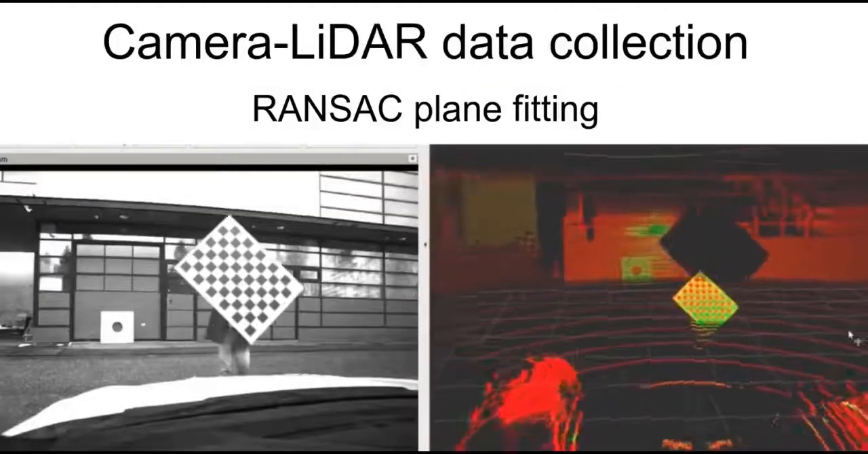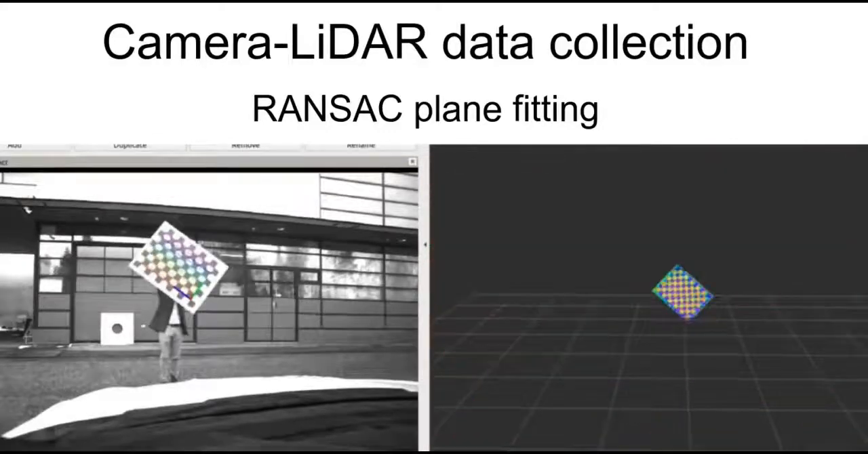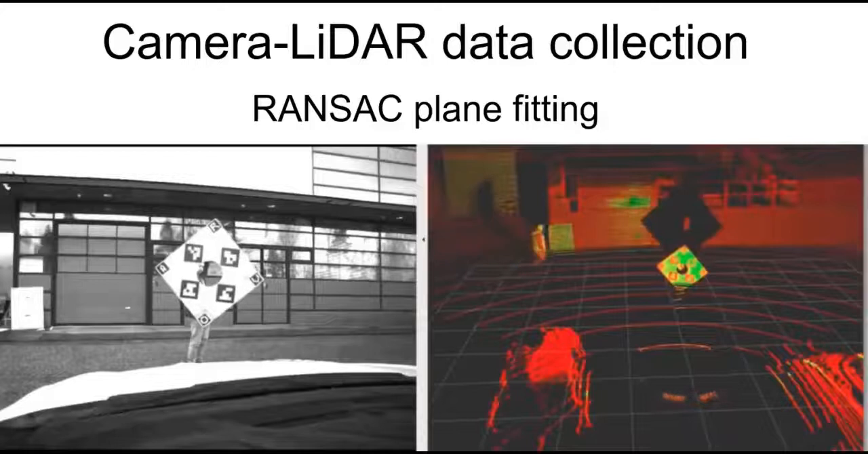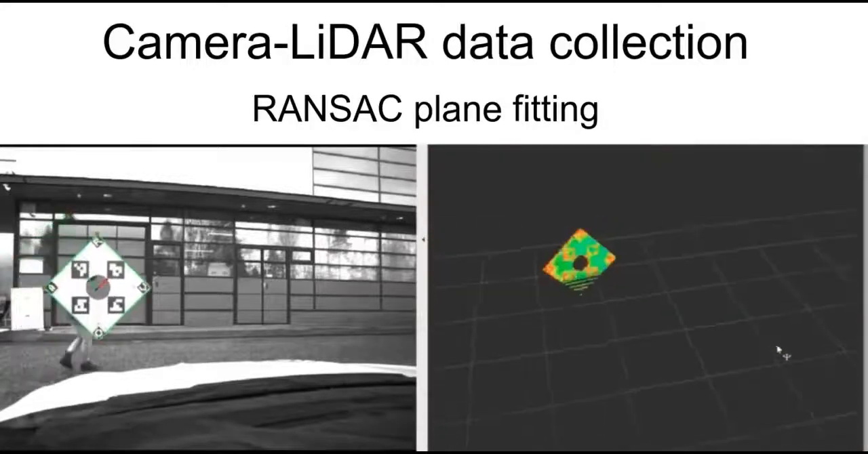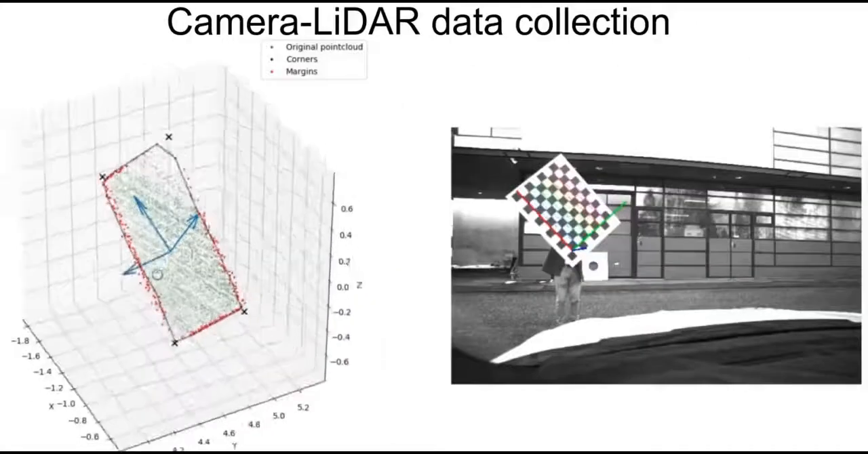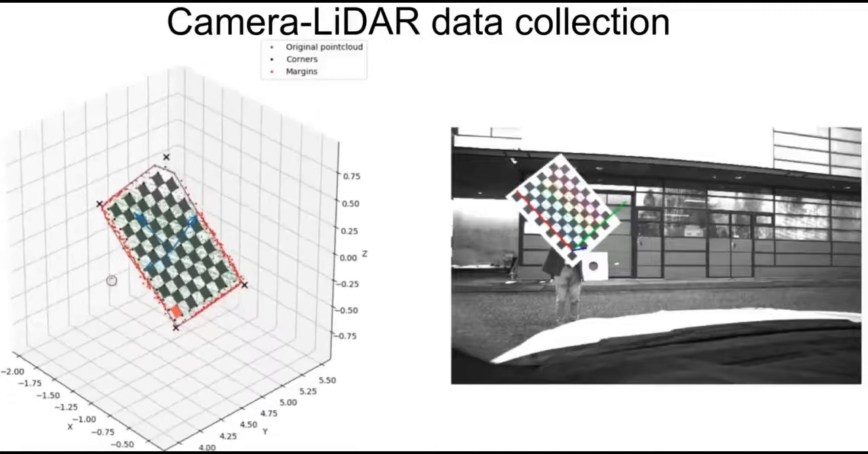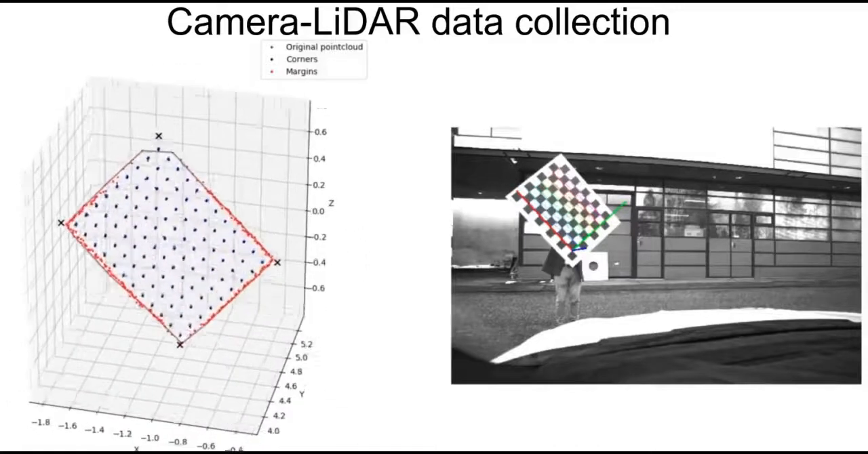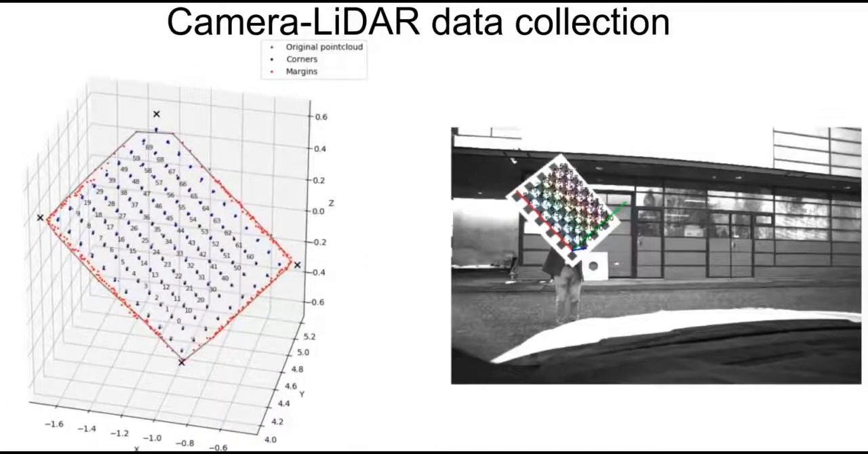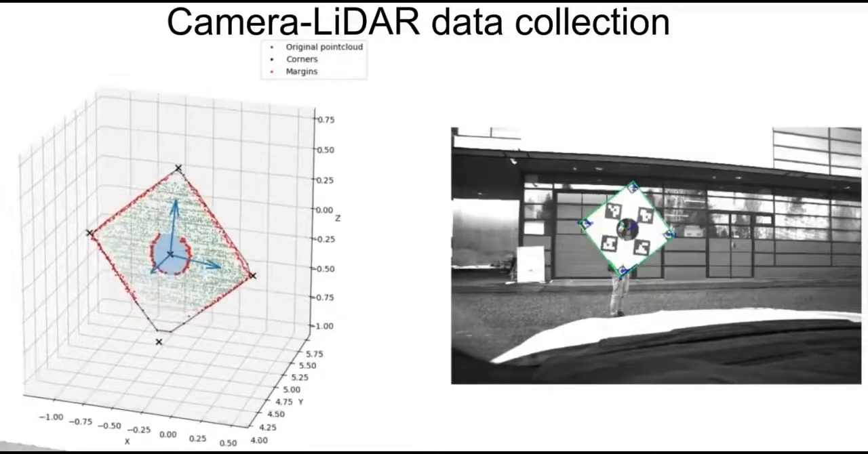RANSAC plane fitting was applied to filter the calibration board points from the original point cloud. Standard fitting methods may suffer due to point cloud sparsity. We propose to use the convex hull on the board's margins. We fit a template and extract the board's corners from the lidar point cloud and pixel correspondences from camera frames.